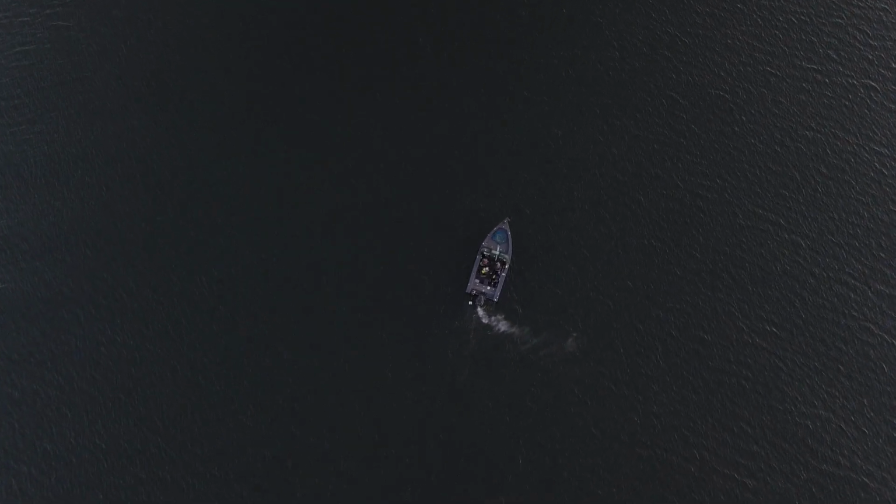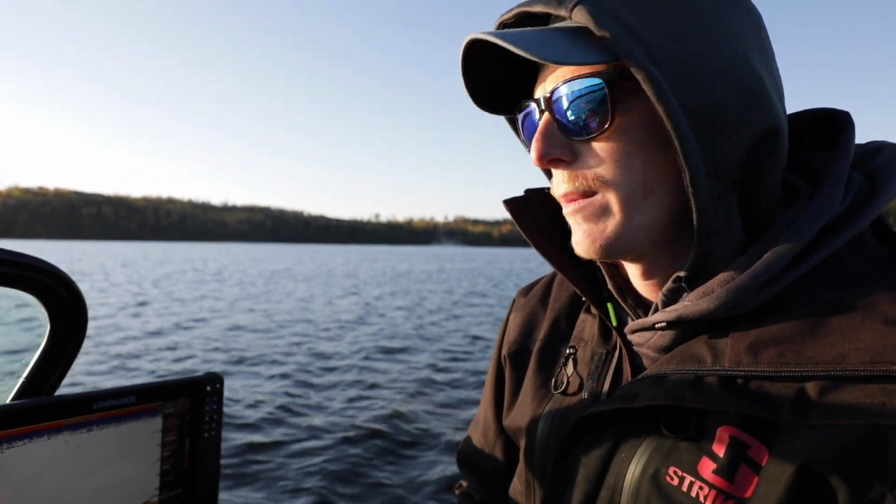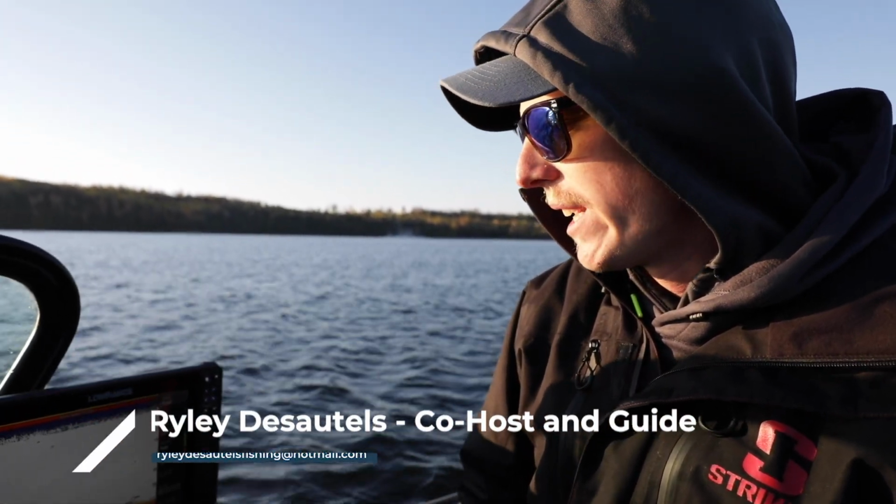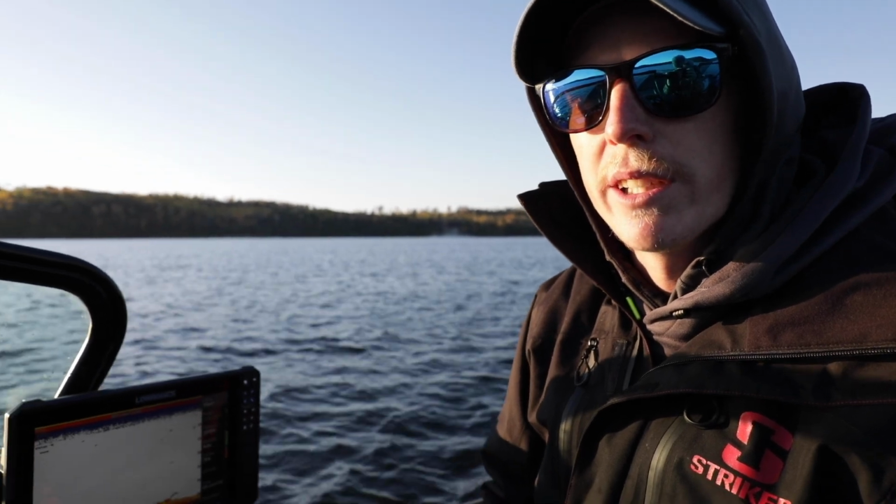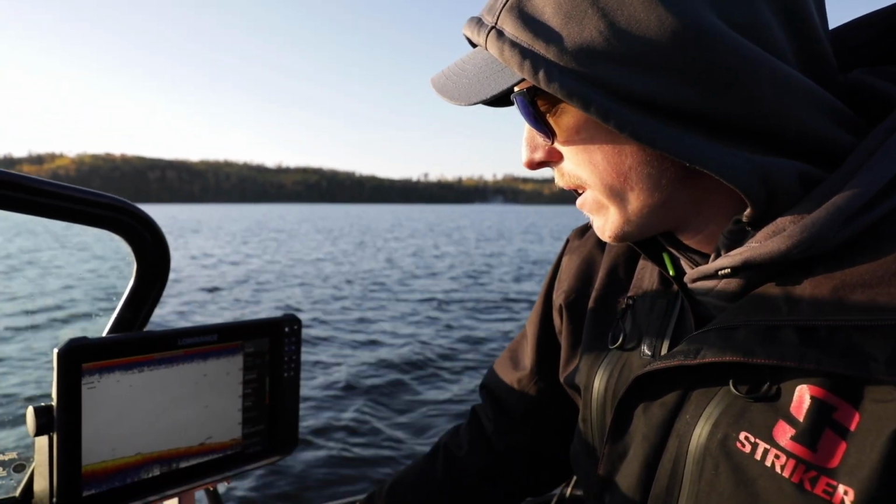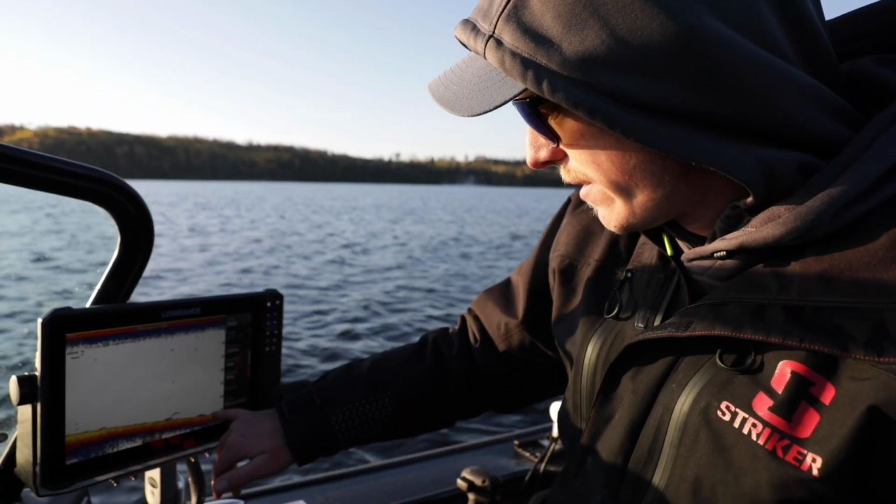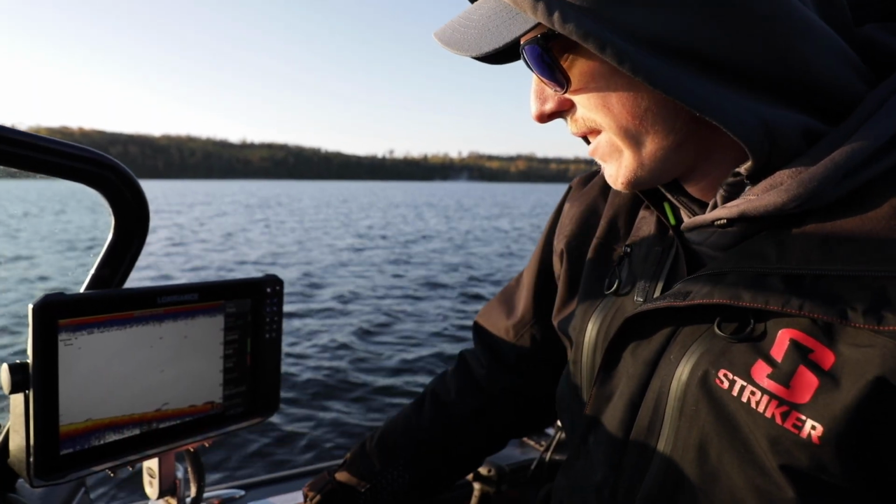So water temps are like 59, 60 degrees still this time of year. It's kind of been a weird fall. It's been pretty warm, so the fish are still hanging in that 25 to 35 feet range. So we're still going to be looking for them pretty deep. We've been seeing quite a few marks here in 30 to 35.